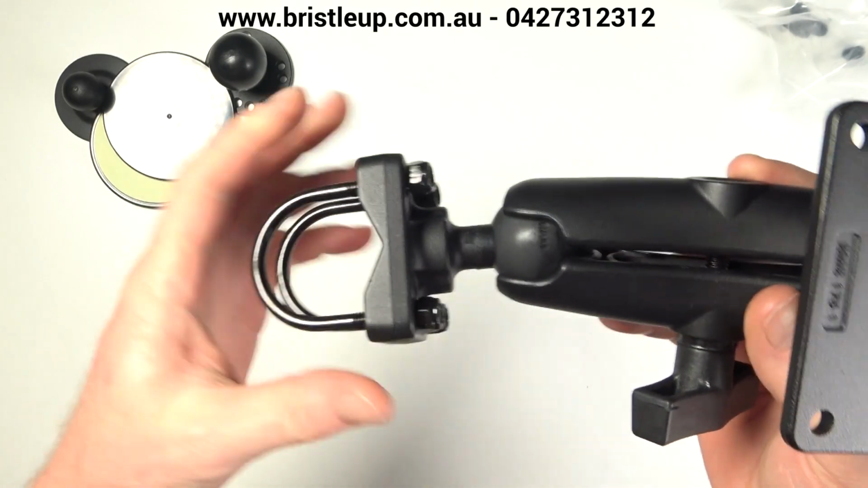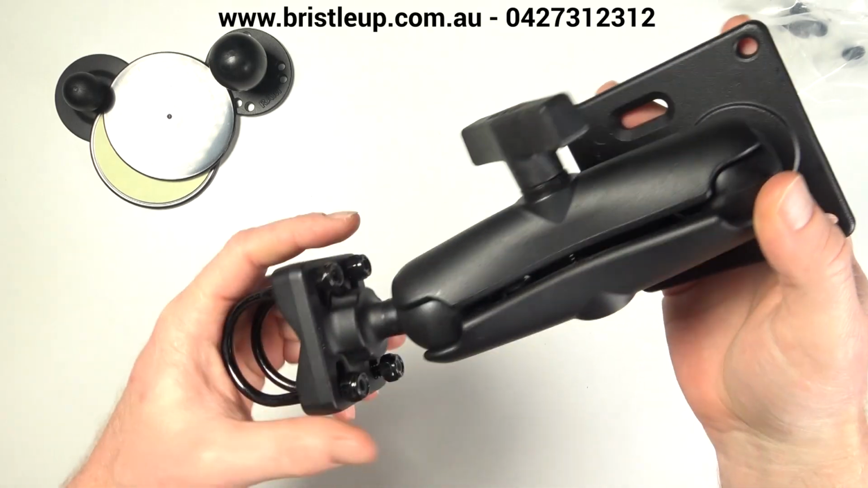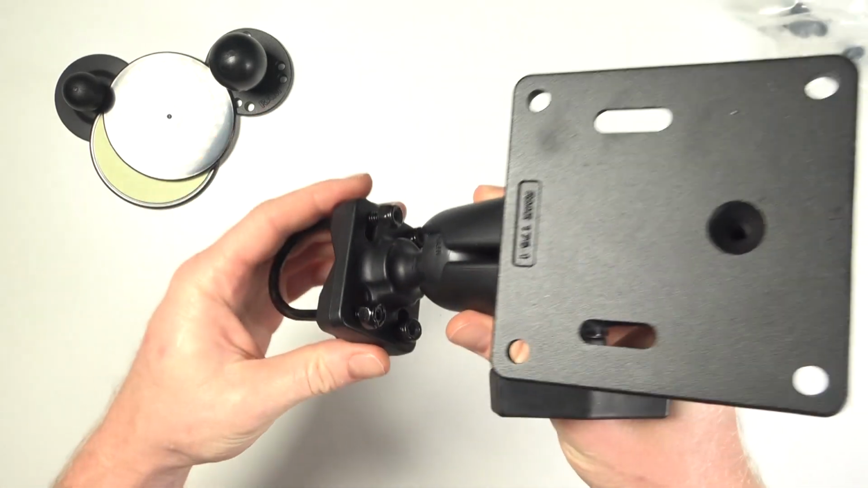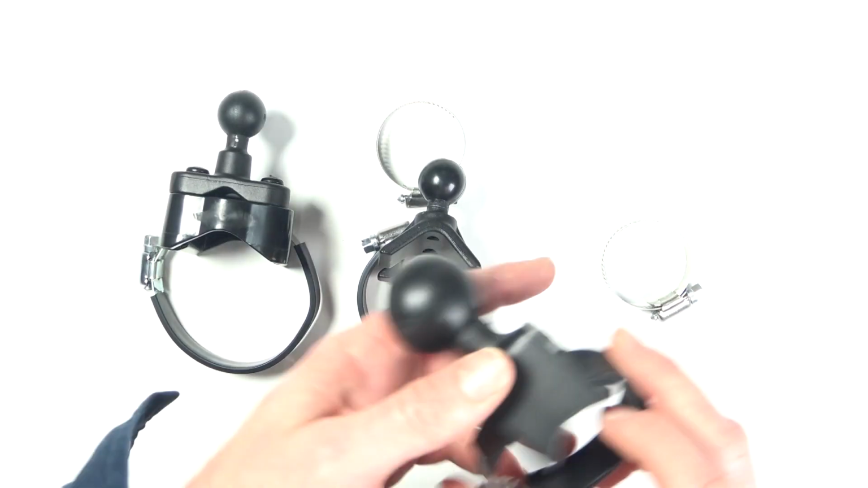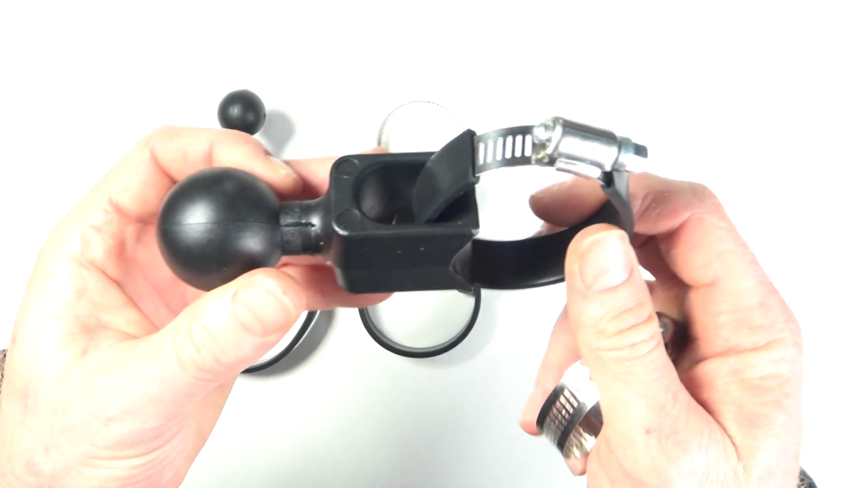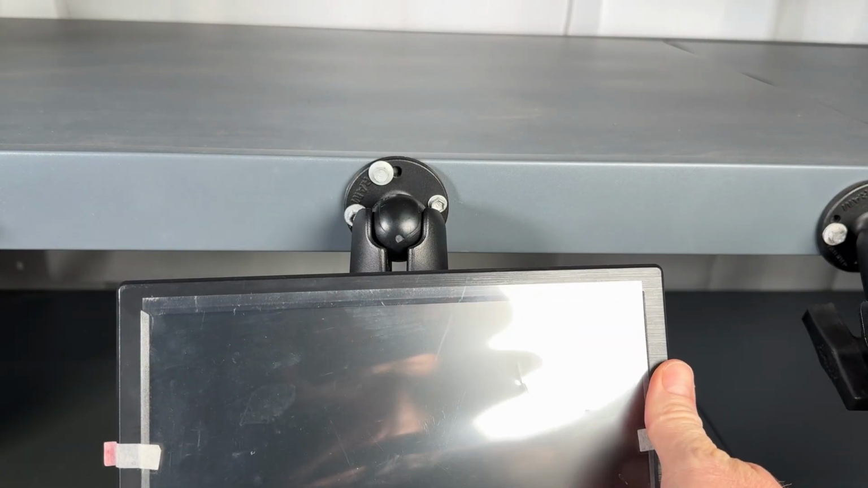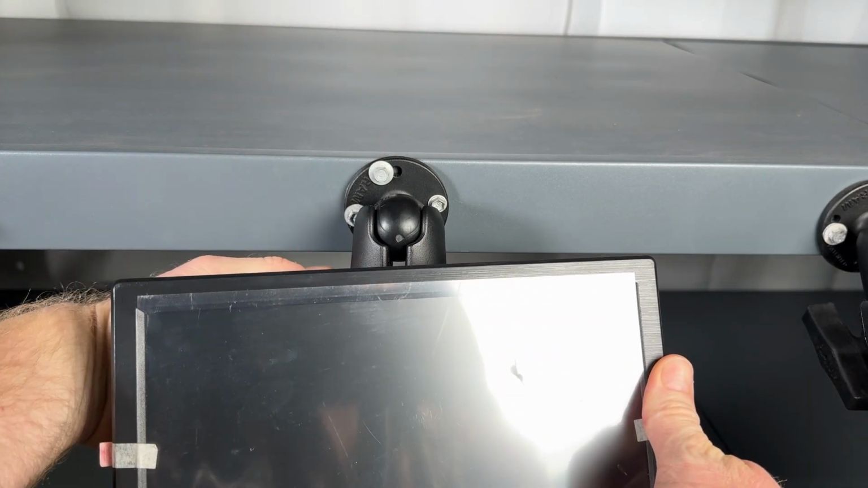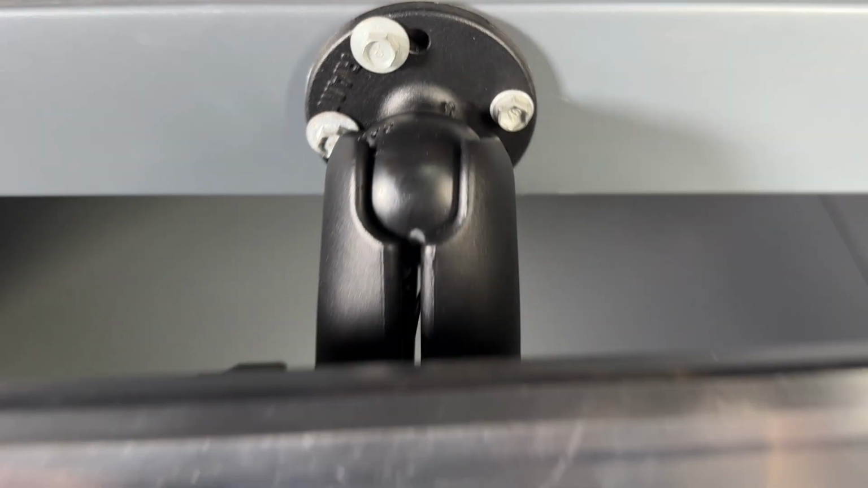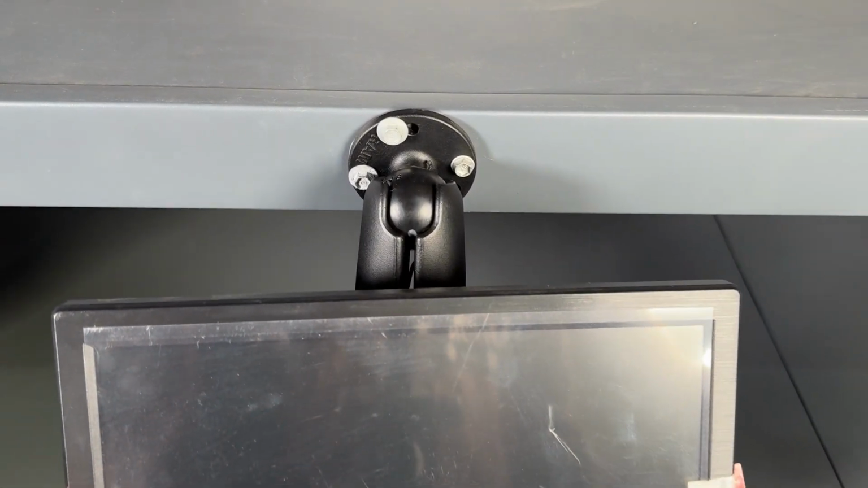Monitors can also be mounted using the larger C-size double U-clamp mount, which is able to clamp to a bar 25mm to 32mm in diameter. You can also use the hose clamp options in the C-size if you would like to go to a bigger bar in a buggy. Lastly, monitors can be screwed down or bolted down much the same as the tablet option using the C-size round base plate.